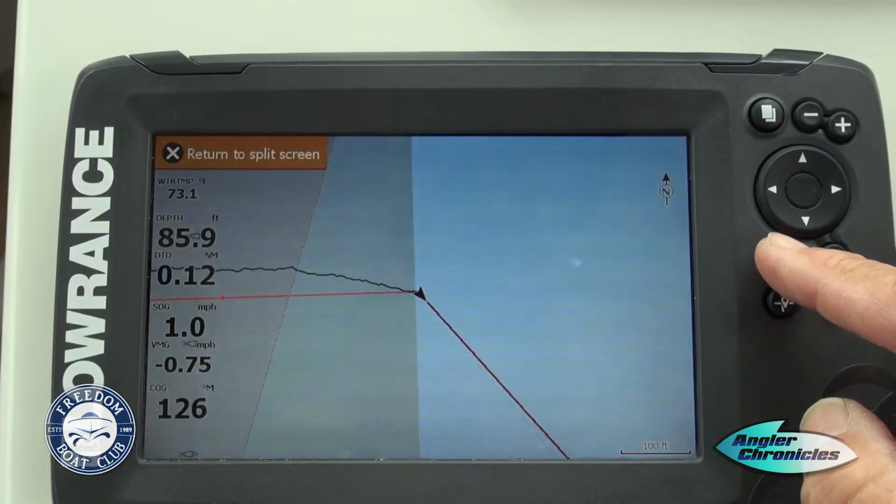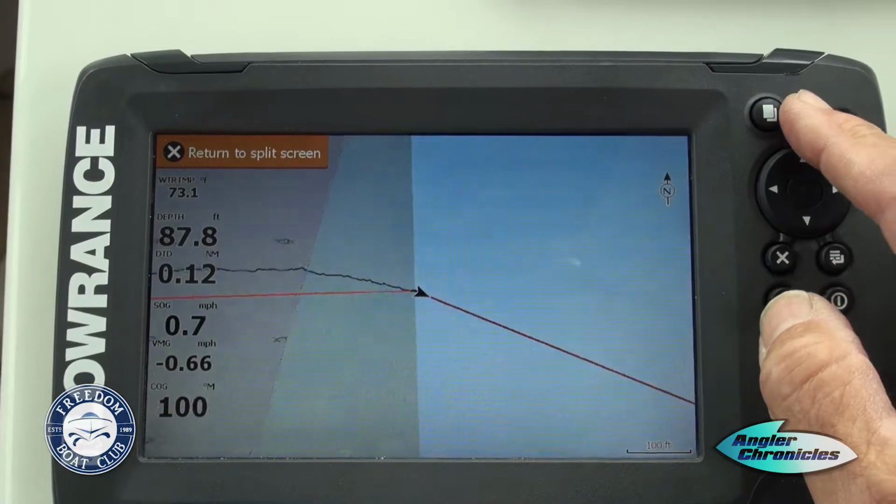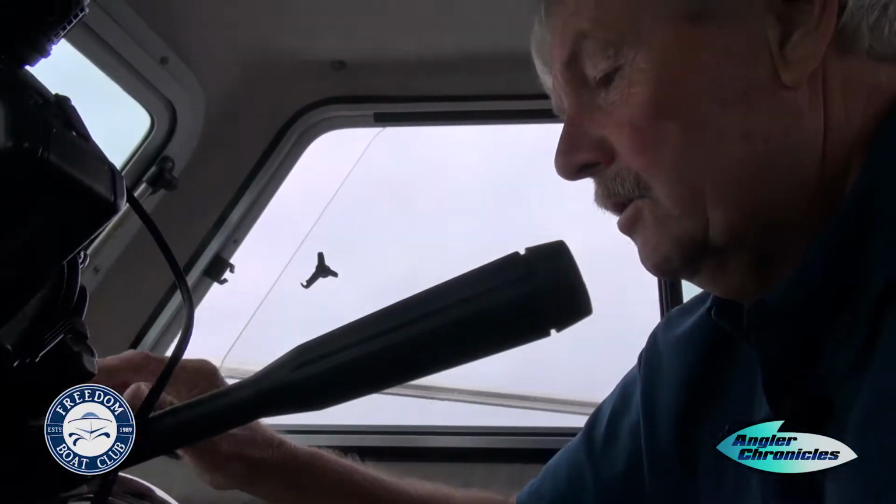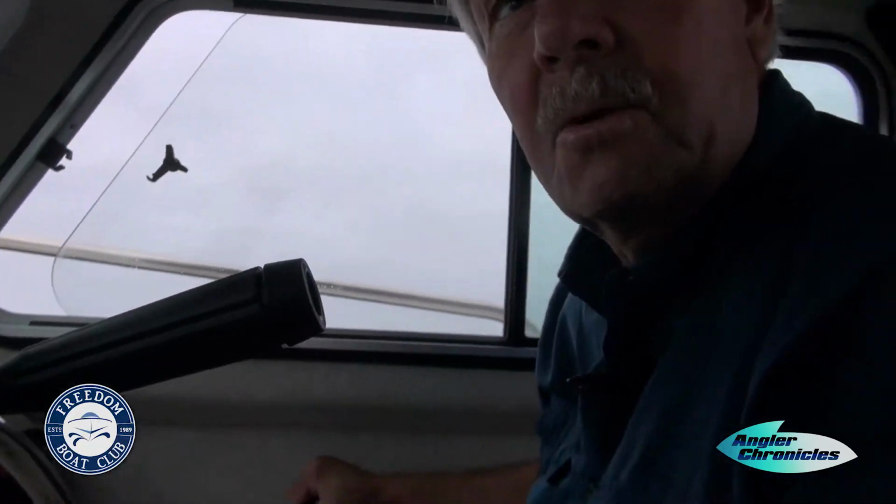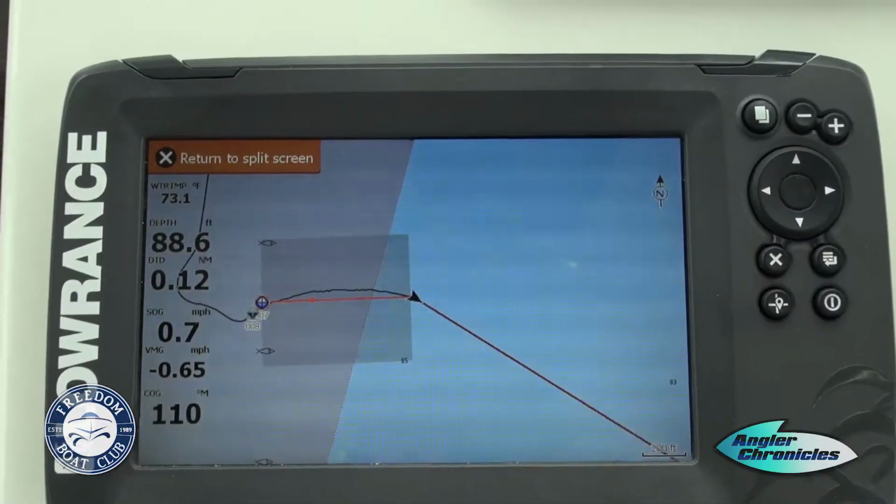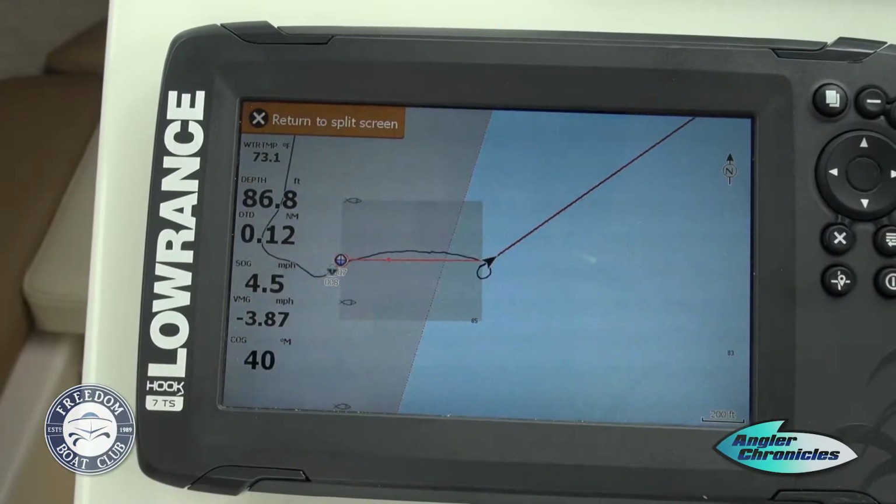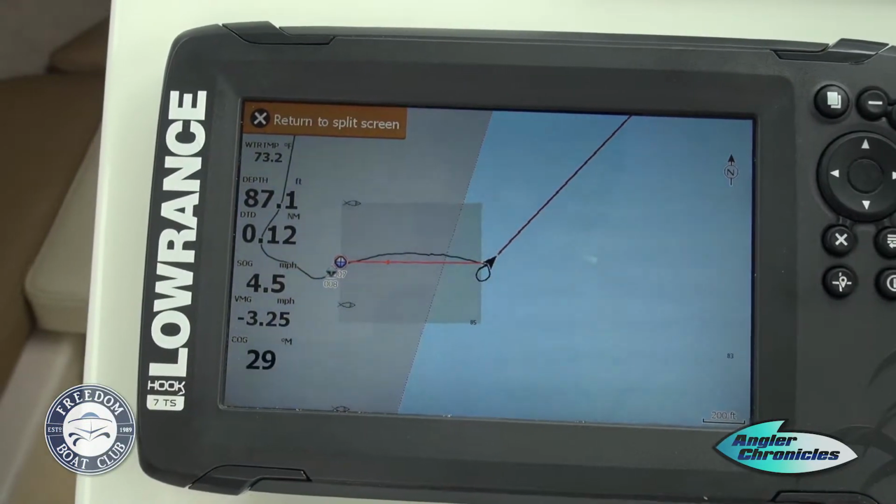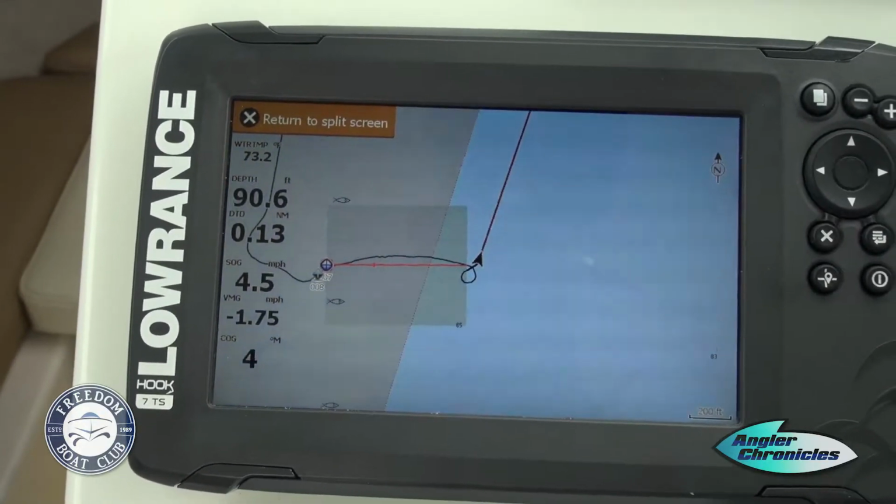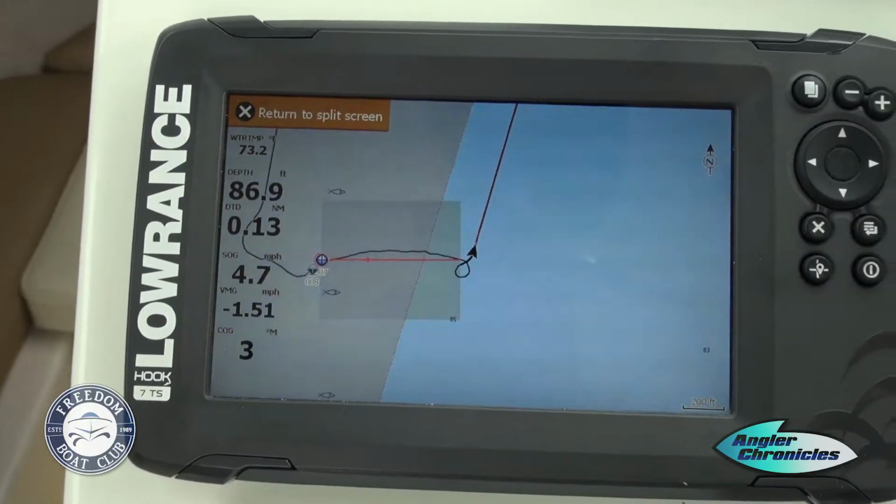Exit out from this, and we go ahead and zoom out a little bit, and we need to turn the boat around. So I'm going to go ahead and put that in gear. Want to go to there? We're good. Okay. So watch the boat turn around here, and we notice we just made a circle. We're going to go out. Looks like this spot is over here towards this barge. Get a bearing on everything.